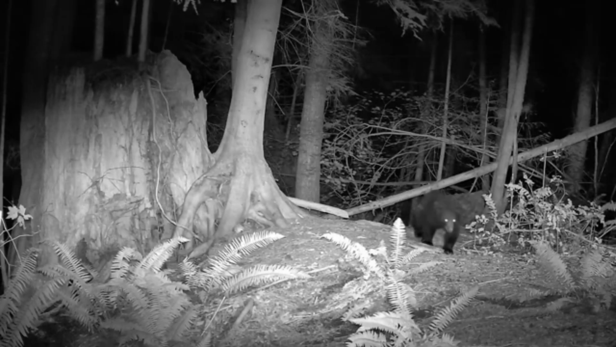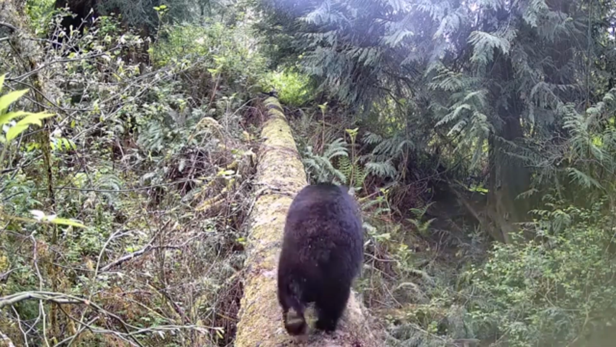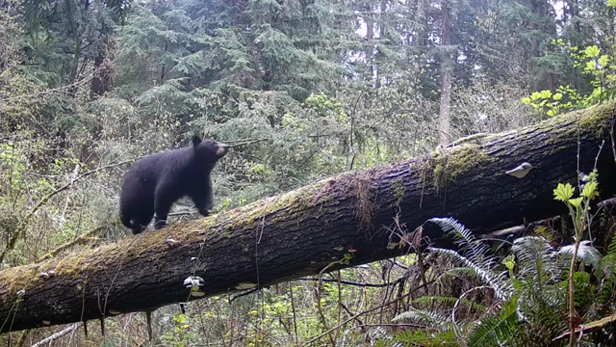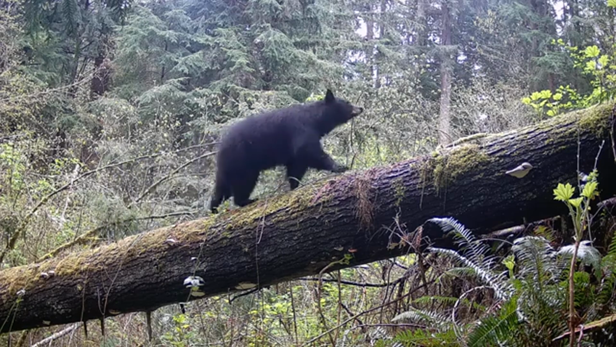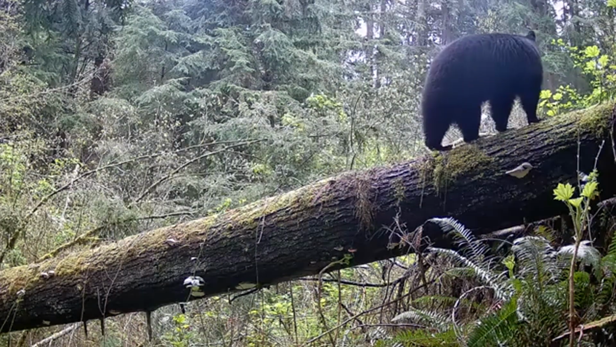Now it's 2006, and look who showed up. This is a new log bridge I established. A big tree had fallen and connected to another tree, and one of the first bears to come across was Mama Bear Claire. There she is looking back for her cubs.